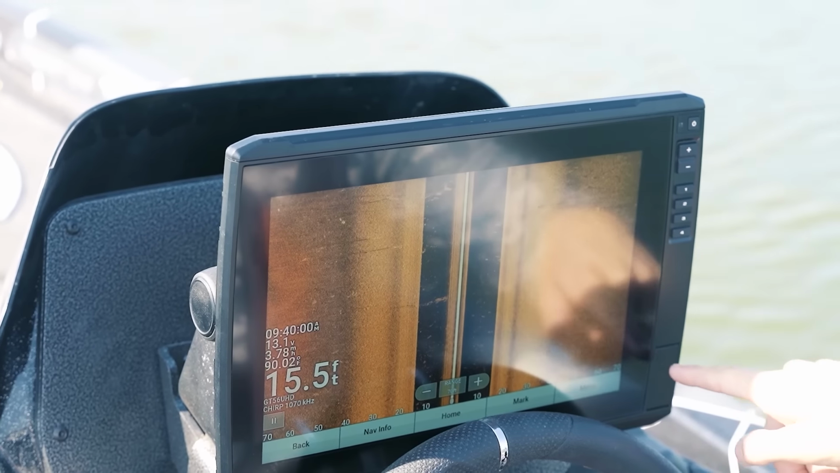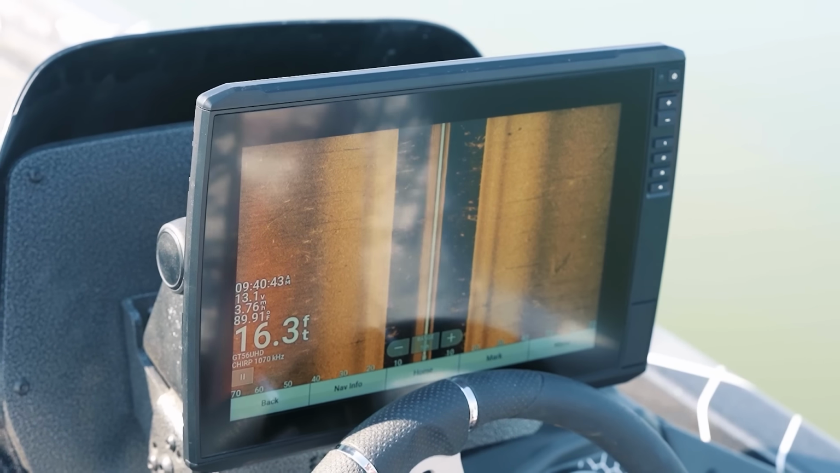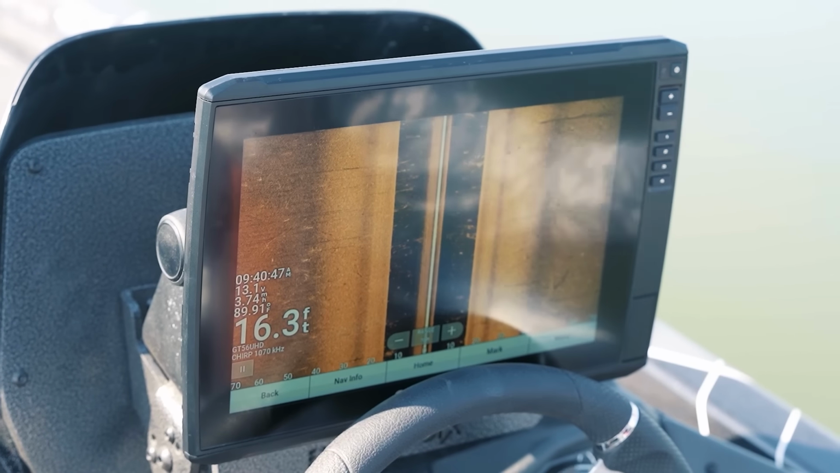So everything you see on the left side of my screen is exactly what the transducer is graphing down there on the left side of the boat, and everything on the right side is exactly the same on the right side of the boat.